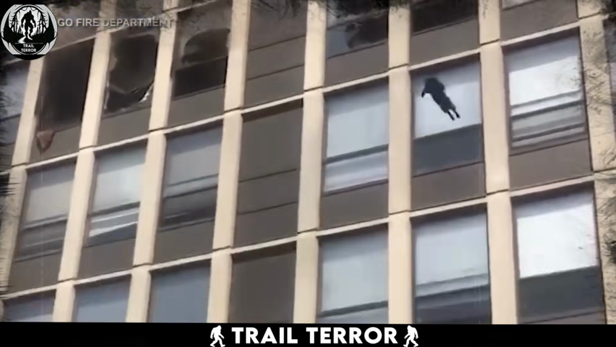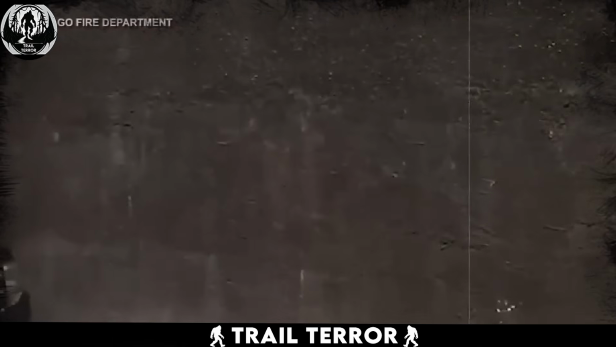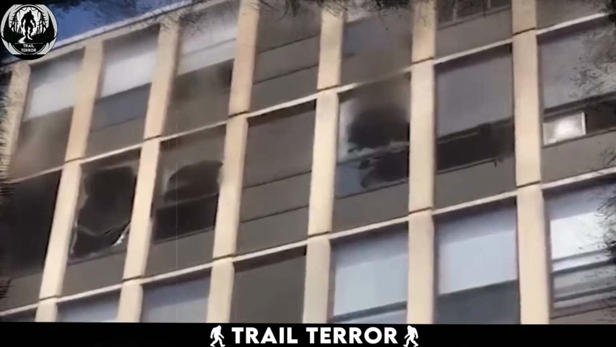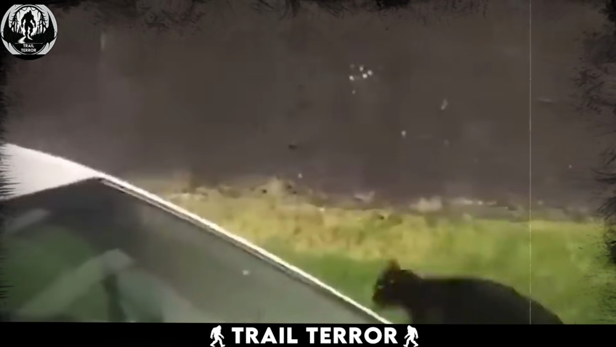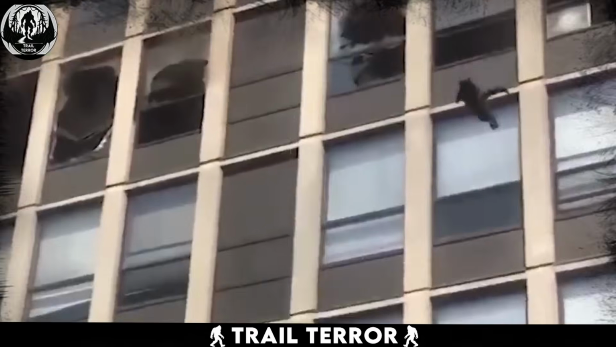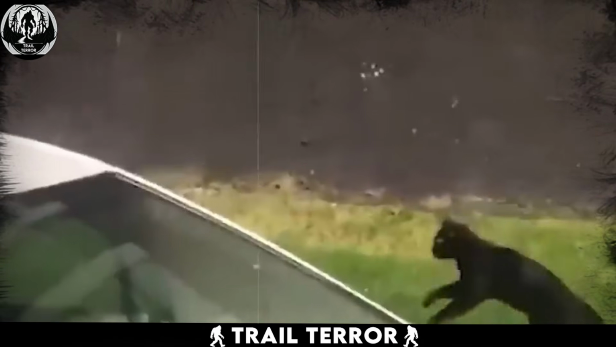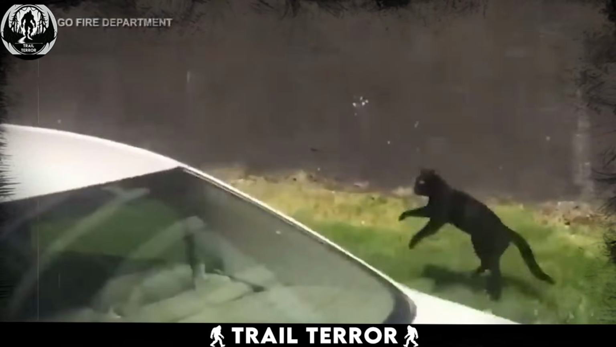Remarkably, the cat lands on all four feet, a testament to its agility and survival instinct. The sight of the cat making such a daring escape and surviving is both shocking and impressive. Cats are known for their ability to land on their feet due to their highly developed vestibular system, but a leap from such a height is extraordinary.